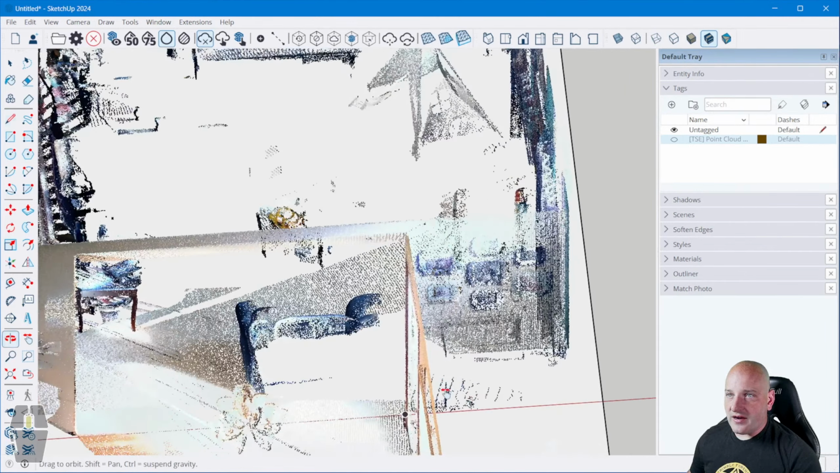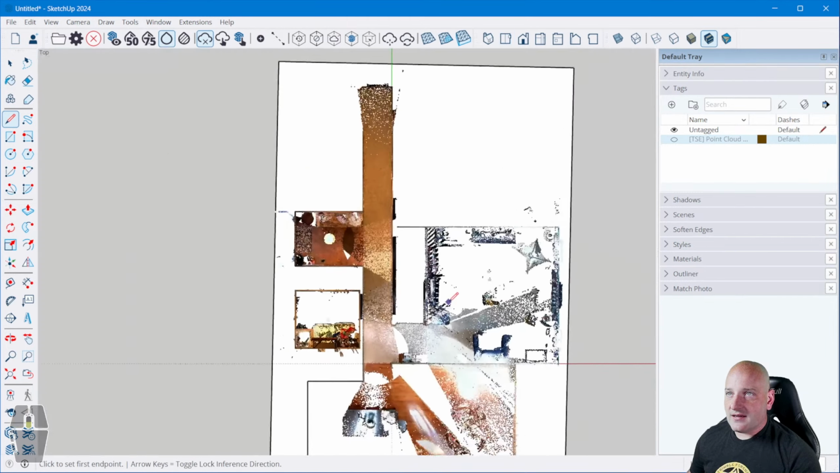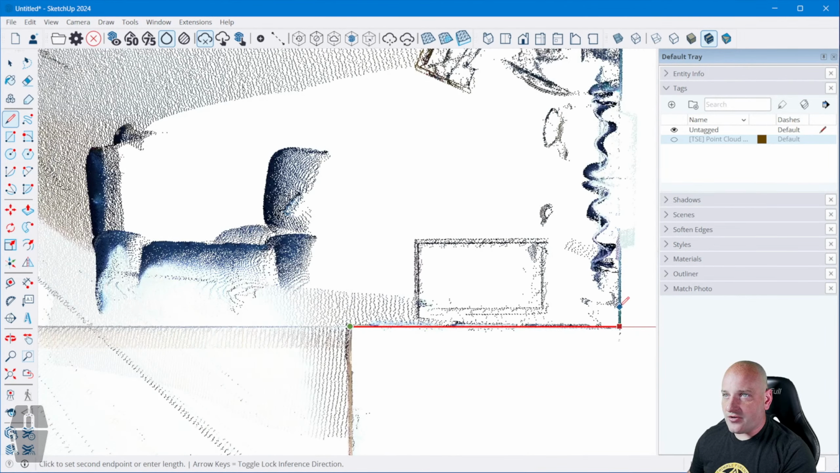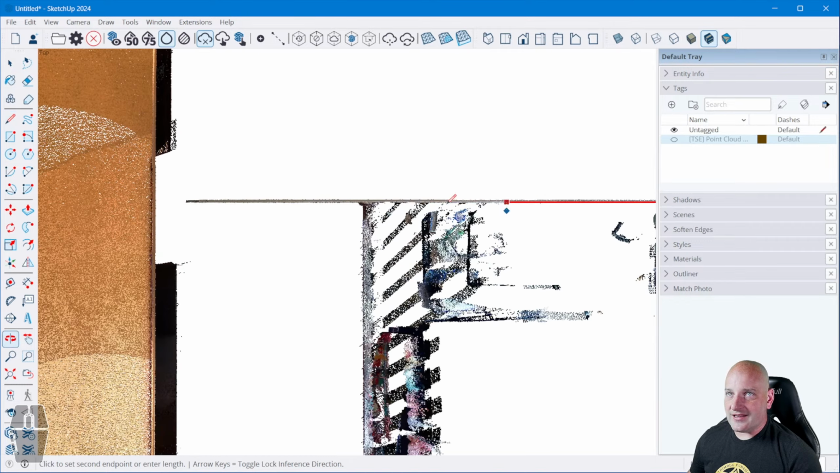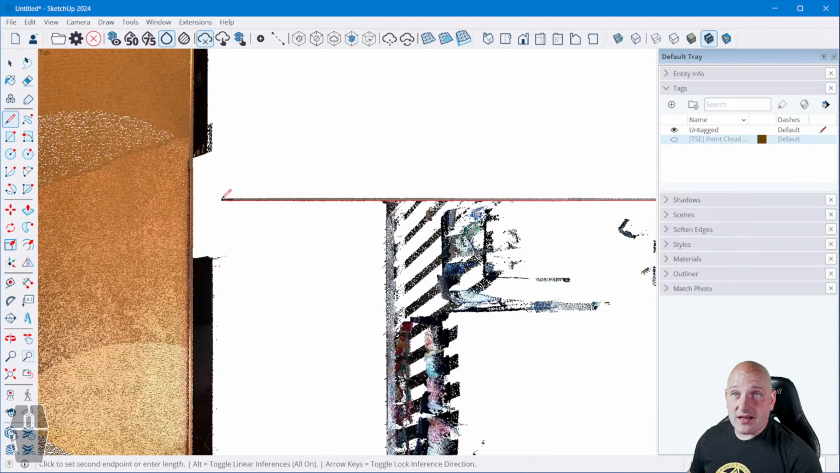Actually, Control Z there because I was not aligned to the red axis. Over here, I'll make sure that I am aligned to red. Looks good there. We'll come all the way across, using my arrow keys to make sure I'm aligning things at 90 degrees. I've had times before where I don't align things to 90 degrees and it becomes a really, really bad day for everybody involved when things aren't aligned.